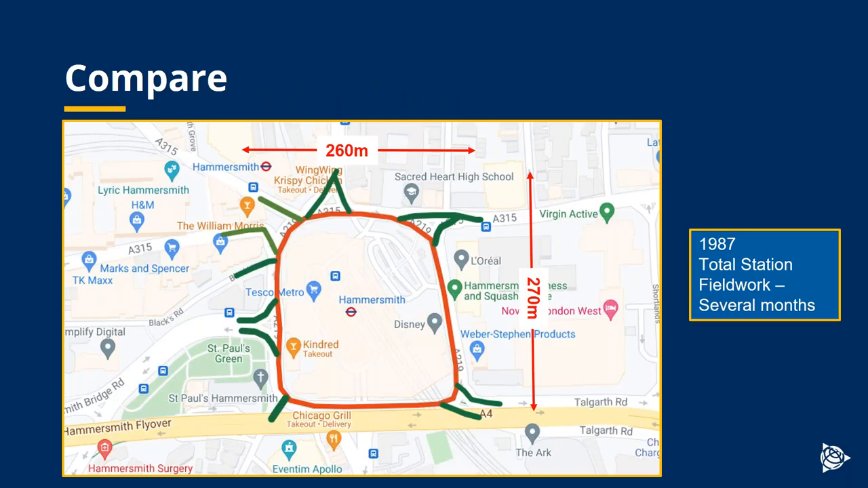Actually, this got me thinking to a project I did in my early days as a surveyor. In 1987, I was asked to do a survey of a similar road junction, not identical, but of similar size and complexity in West London.